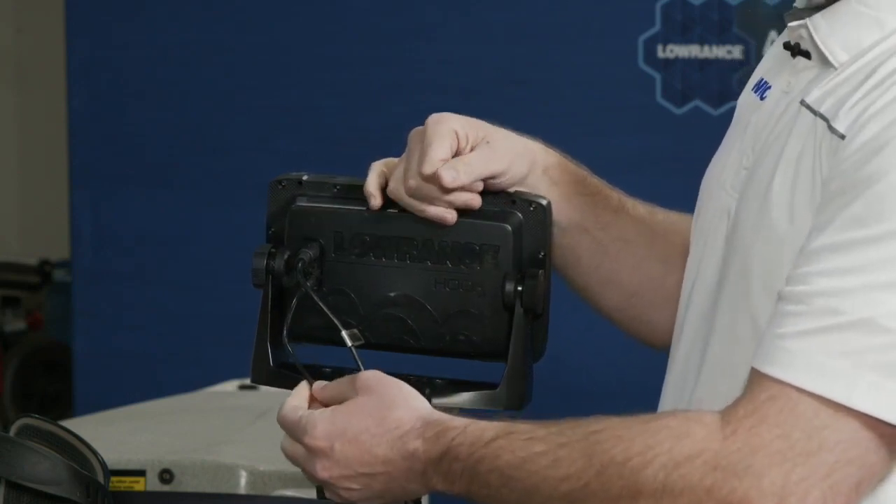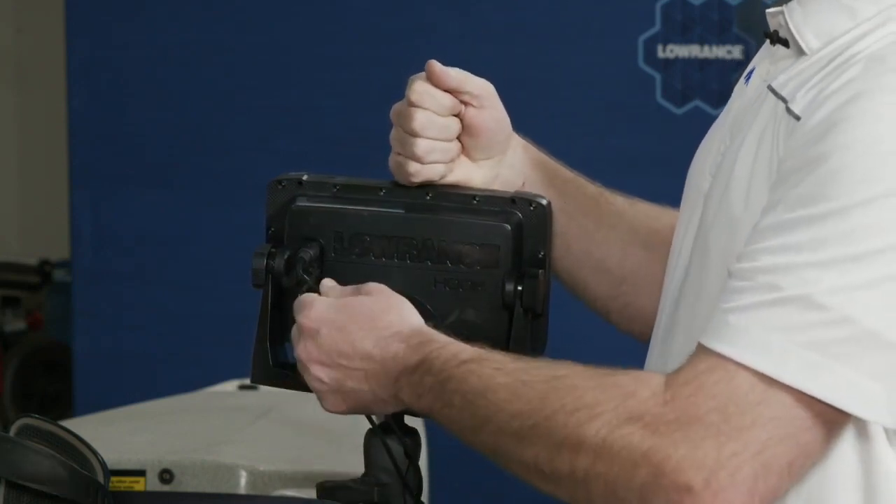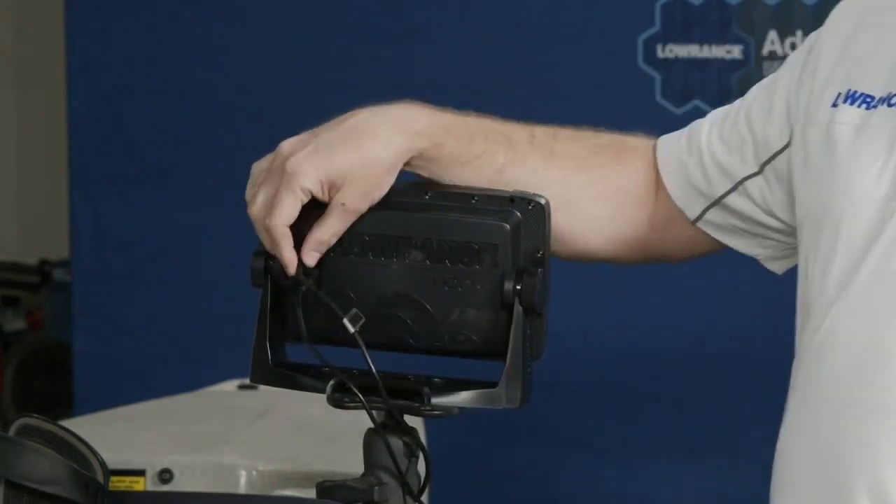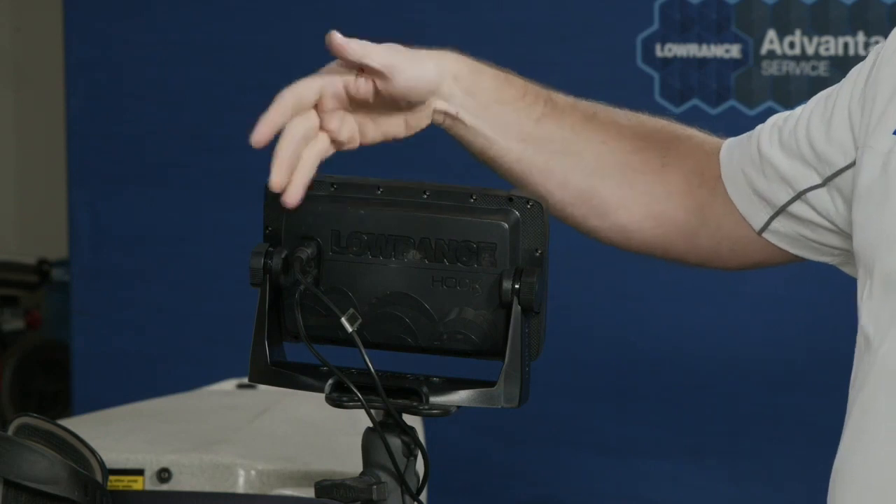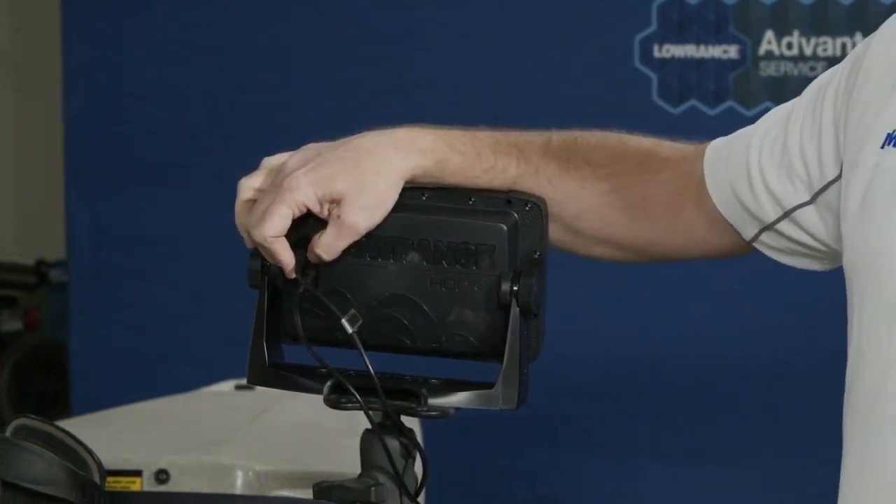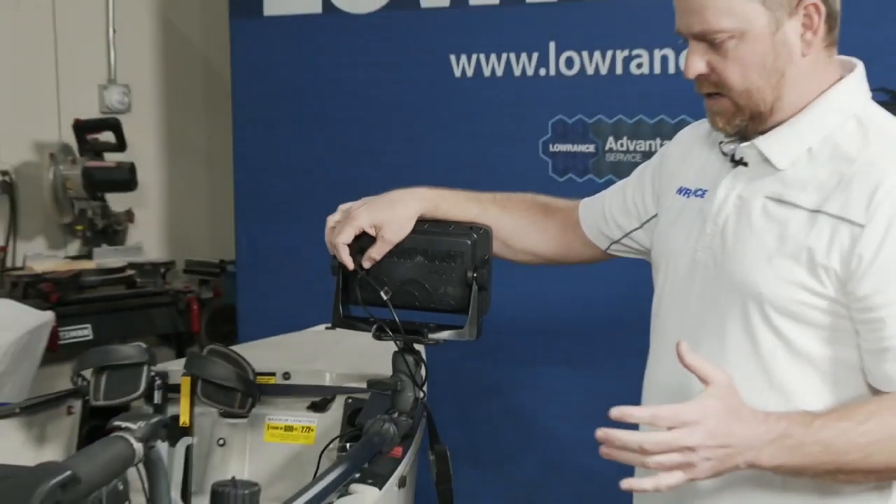Most boats have a switch panel or a fuse block right there. And then the transducer. On most boats, installing or pulling the transducer cable is the hardest part of the entire install. On something like the Hobie, it's not too bad. There's tons of videos online showing that.